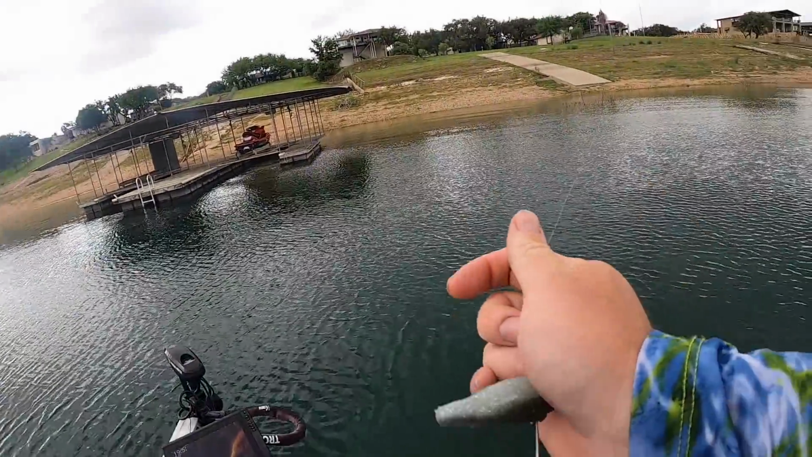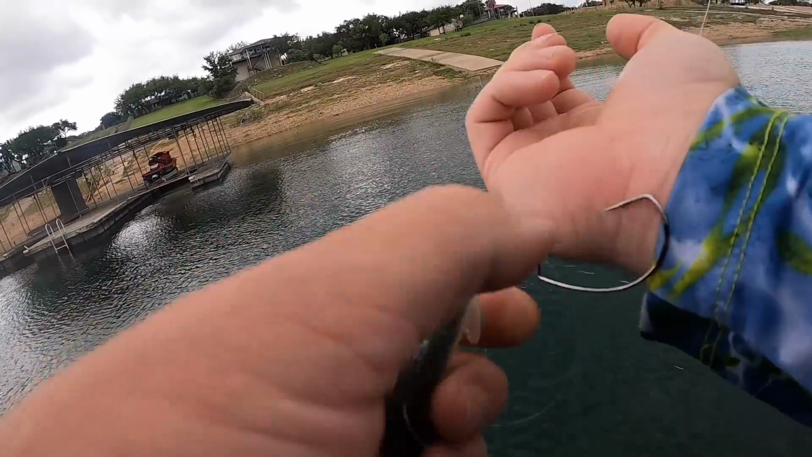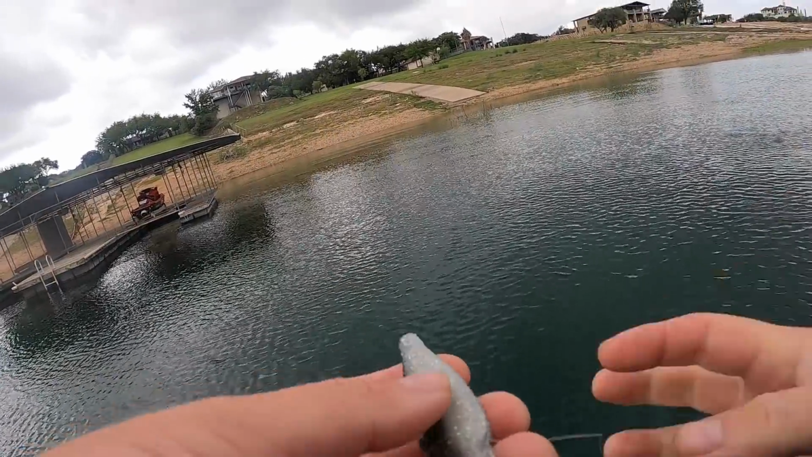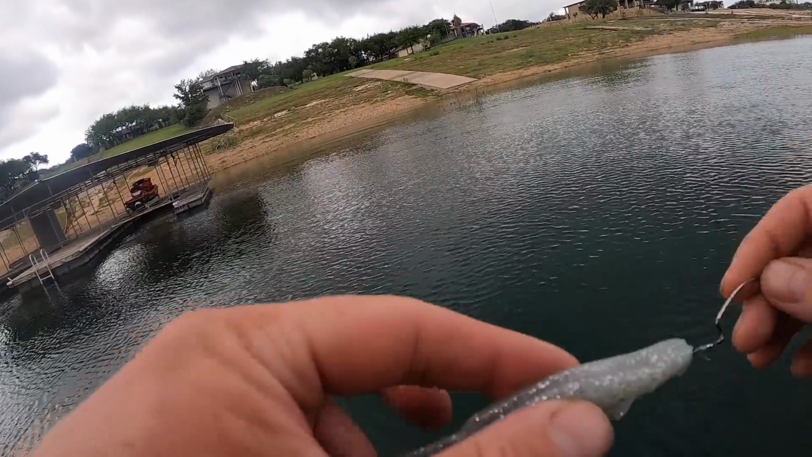I knew we were about to get smoked. I could see them reacting down there. I didn't know when it was gonna happen, but I knew it was gonna happen because as soon as that bait hit the water, the orbs started running around like, let's go.